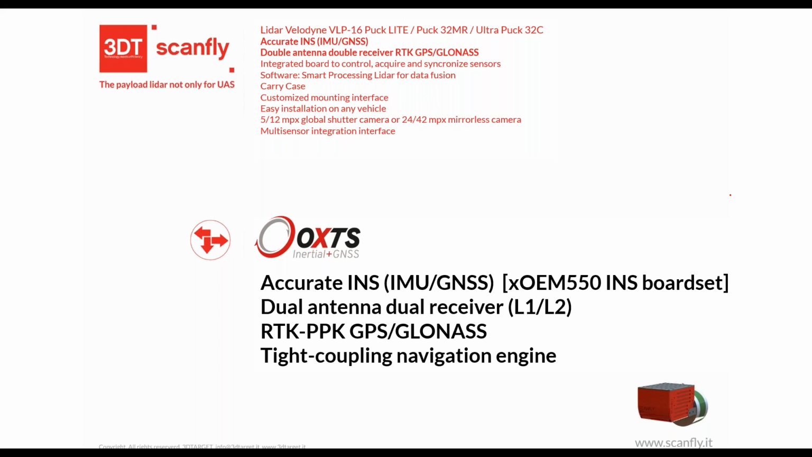INS that integrates an IMU, Inertial Measurement Unit, and GNSS system. The board itself is the XOEM 550 that integrates an inertial measurement unit with accelerometer and gyro, and two receivers, L1 L2 dual frequency, with GPS and GLONASS capability. It's a tightly coupled navigation engine.